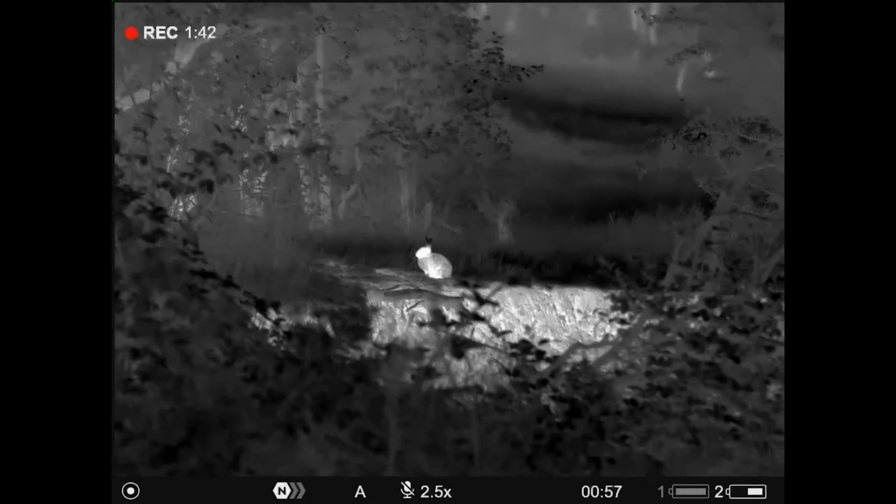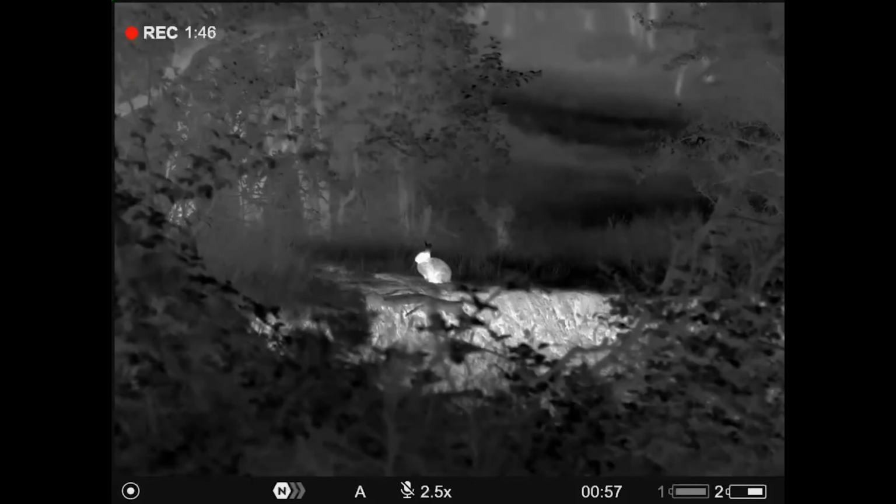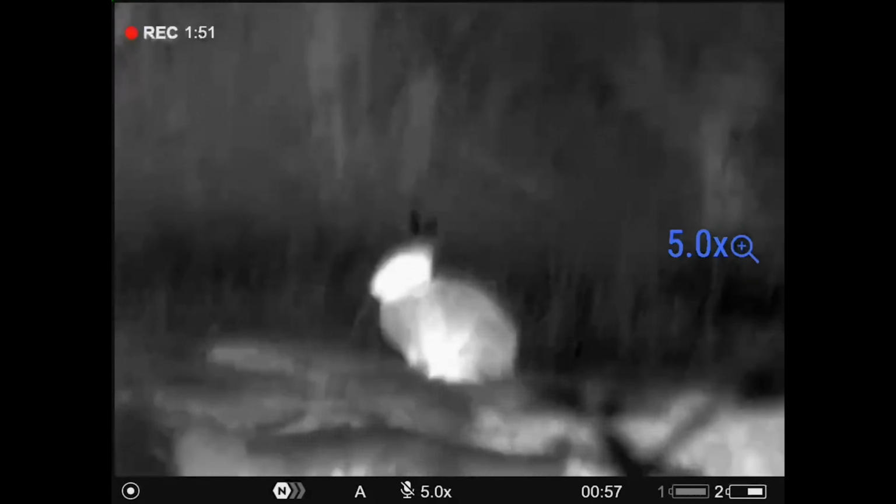Here's a rabbit for you, up close and personal. I'm not far away here, but I'm just running through the mag. So it goes from 2.5 up to 20 times mag.